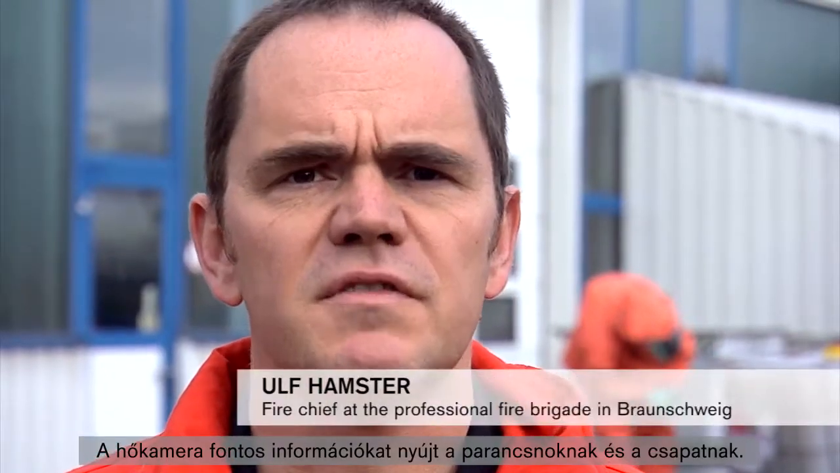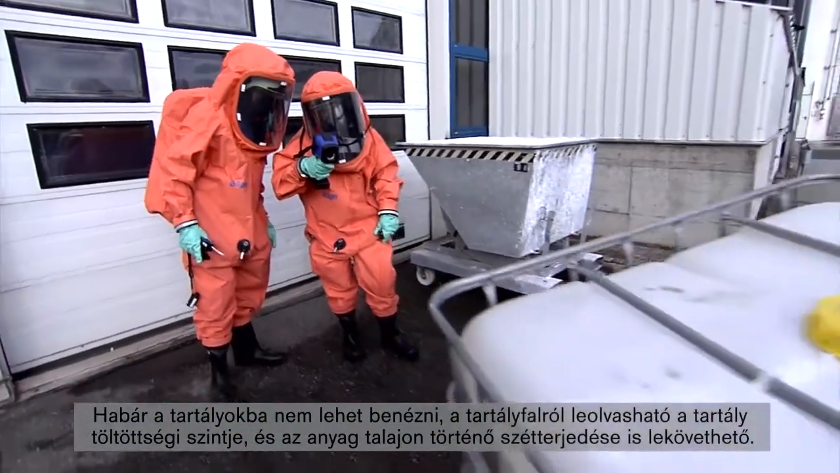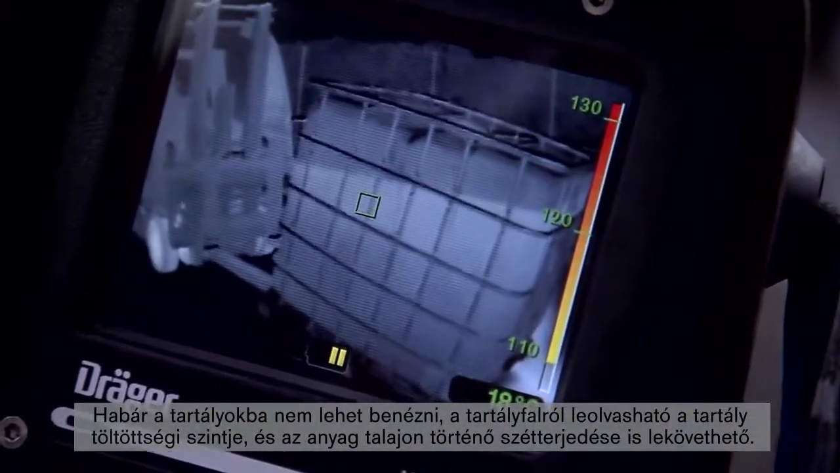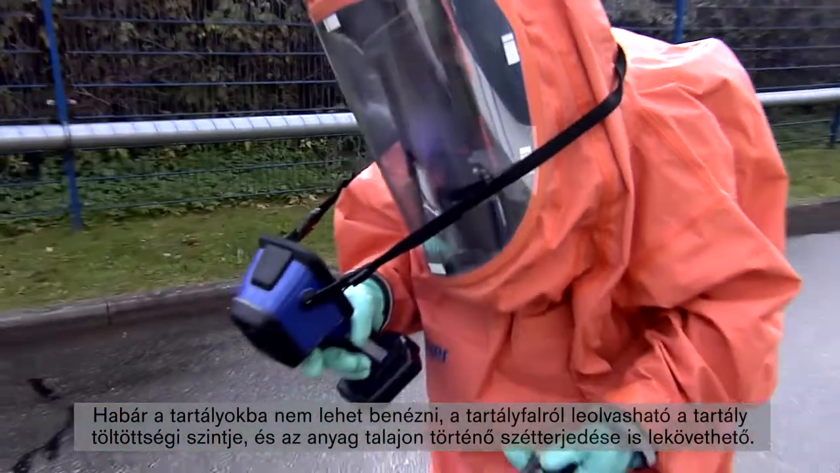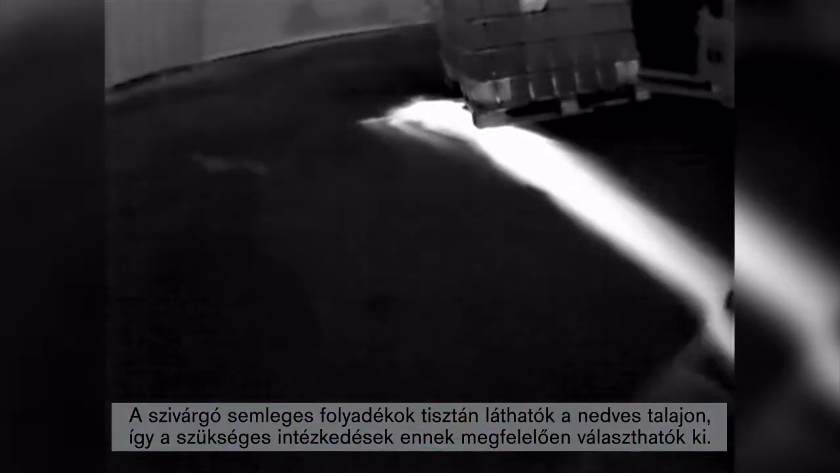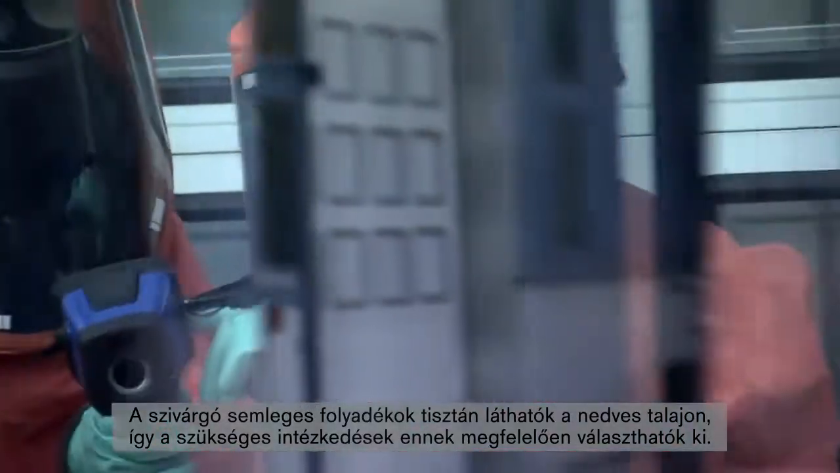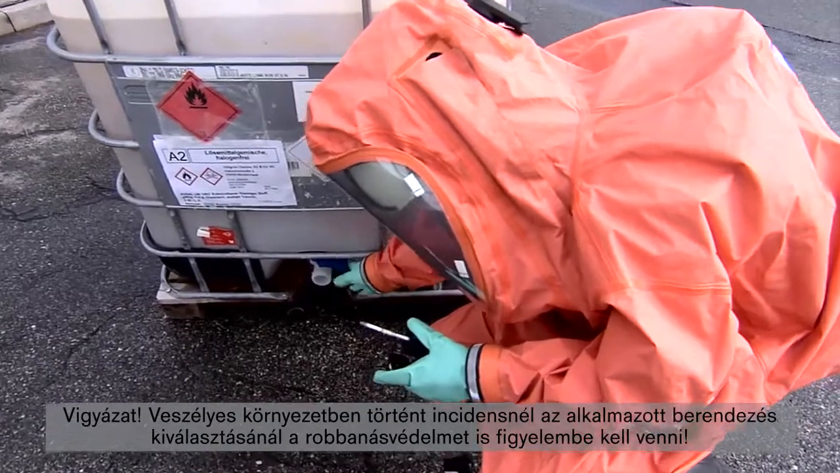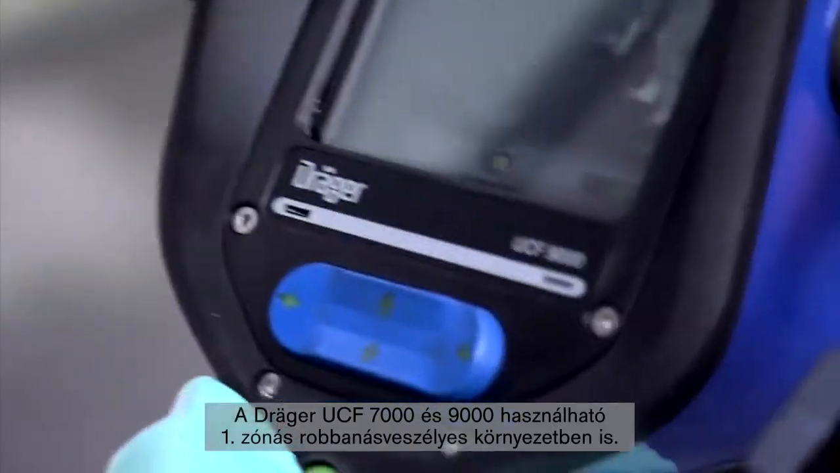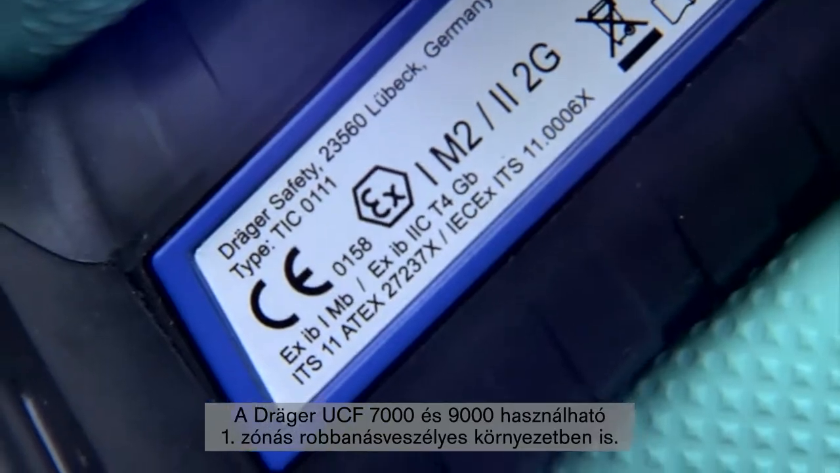A thermal imaging camera provides the operations commander and his team with important information. Even though it's not possible to look inside containers, the fill level can be read at the container wall, and the spread on the ground can be tracked. The leakage of neutral liquids is clearly visible on a wet road surface, and the appropriate measures can be taken. But be careful. Make sure Ex protection is guaranteed when selecting operational resources for an incident in a hazardous area. The Dräger UCF 7000 and 9000 can be used in explosive atmospheres of Zone 1.